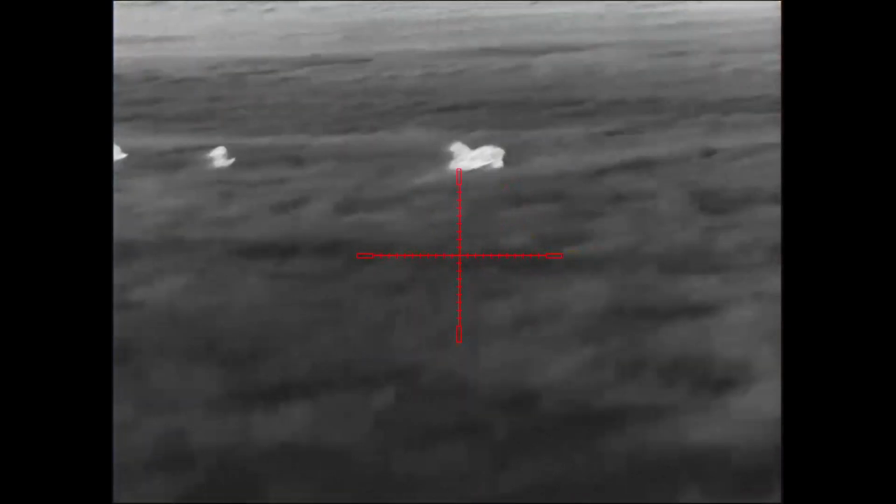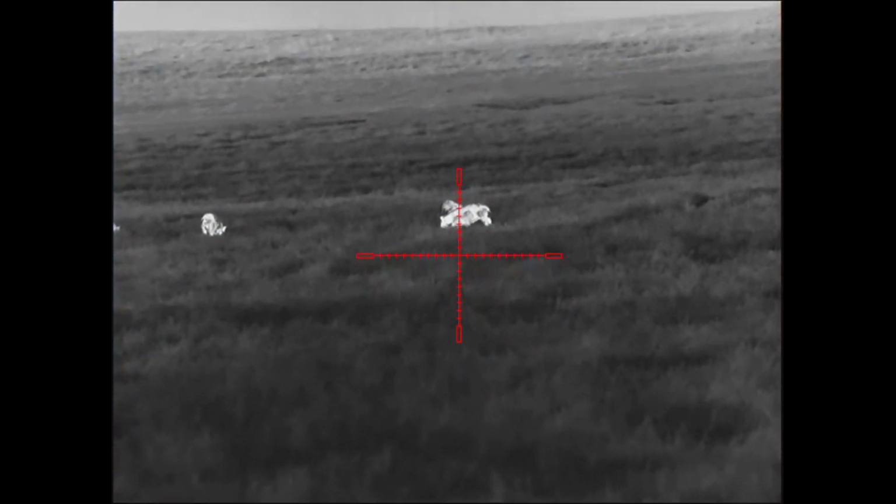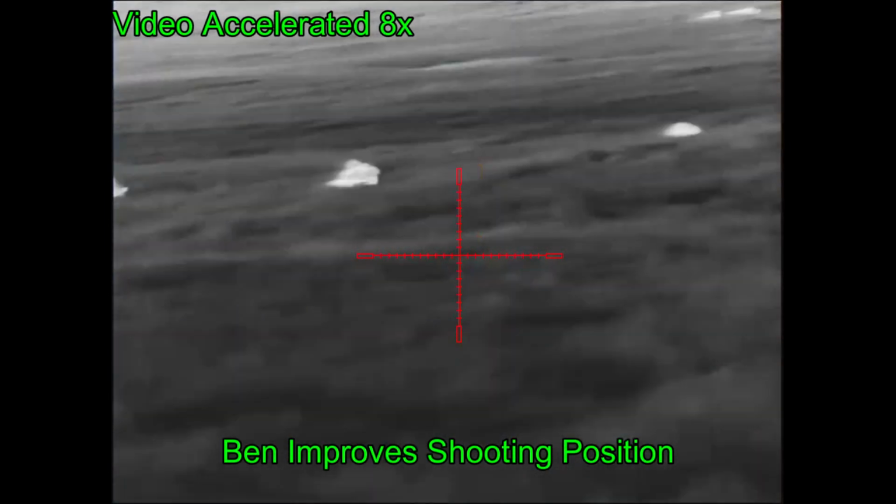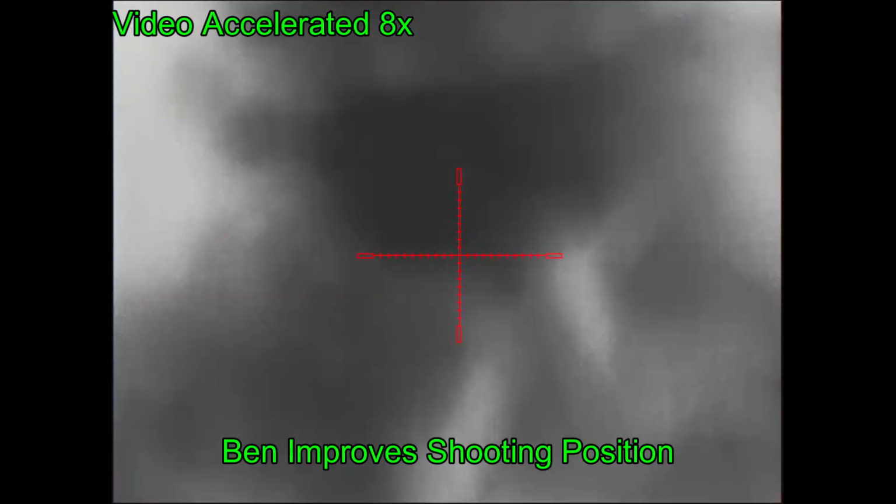Now he already has a pretty good shooting lane on the hogs between the cattle, but he'd like to improve his position somewhat, so he's going to move up here. And I've sped up the video once again as he's making his stalk towards the hogs.